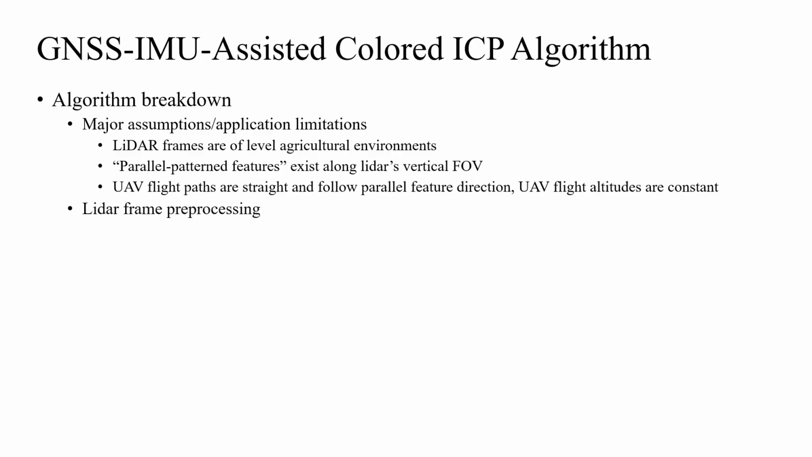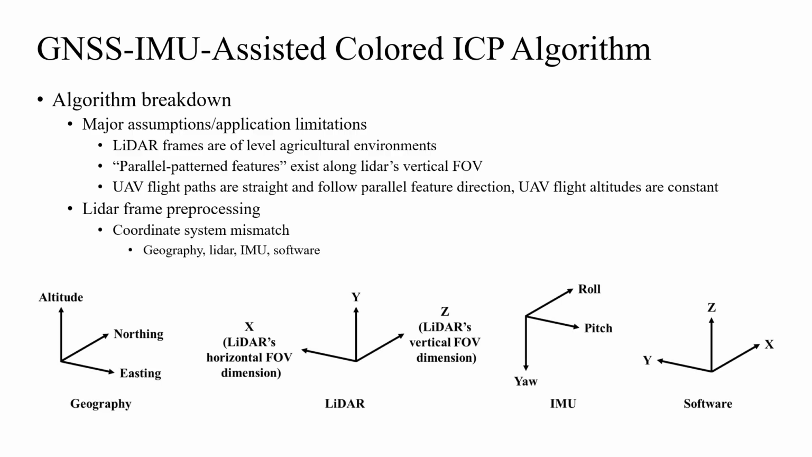By default, the coordinate systems of geography, the LiDAR and IMU of our UAV-LiDAR system, and typical point cloud viewing software do not match with each other, and axis redefining is constantly needed for data processing and point cloud viewing. For the rest of the video, we will assume the coordinate systems of geography, UAV telemetry, and LiDAR data have been redefined to match with the software coordinate system whenever necessary.